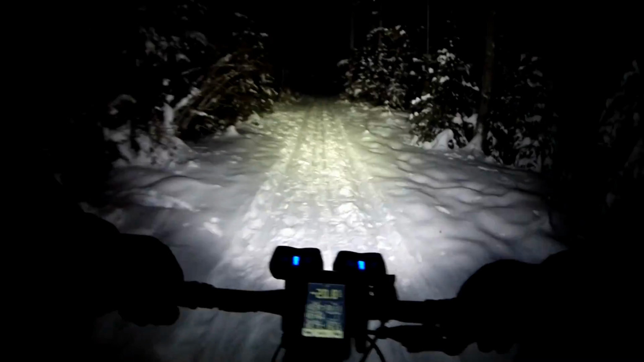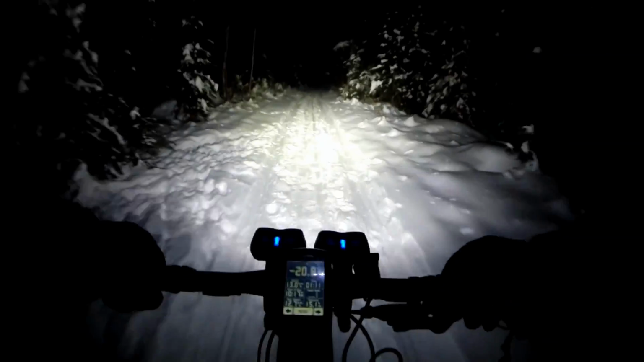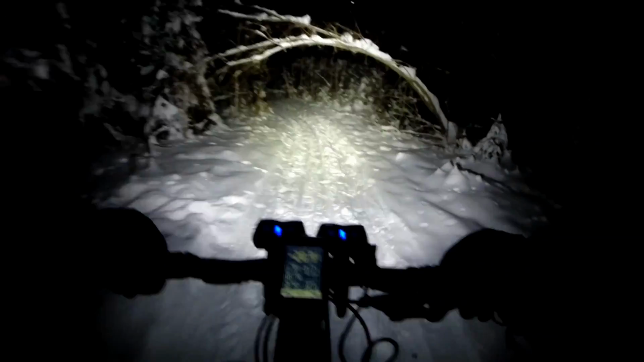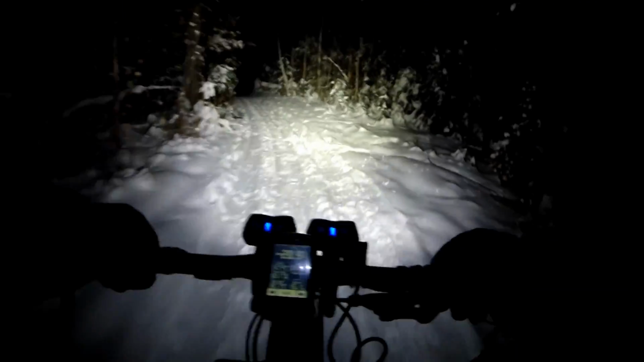So you can hum along it at a really nice average speed. There's a Strava segment going out each direction, and my goal was to average 40 kilometers an hour both ways. It's about 20 kilometers each direction.